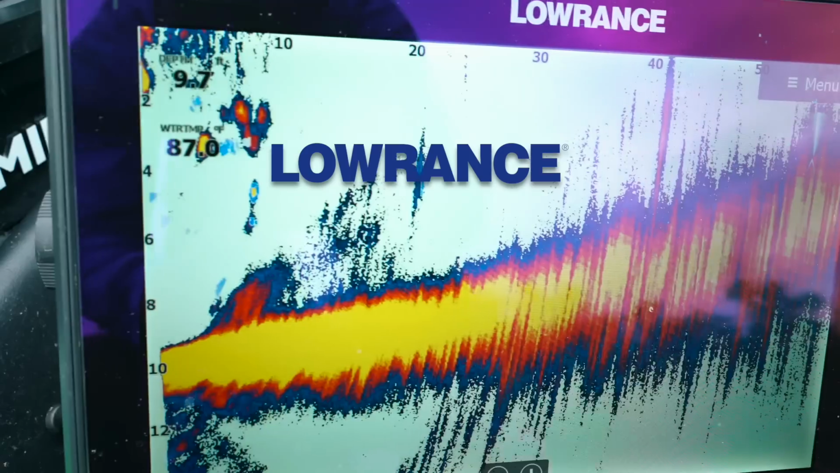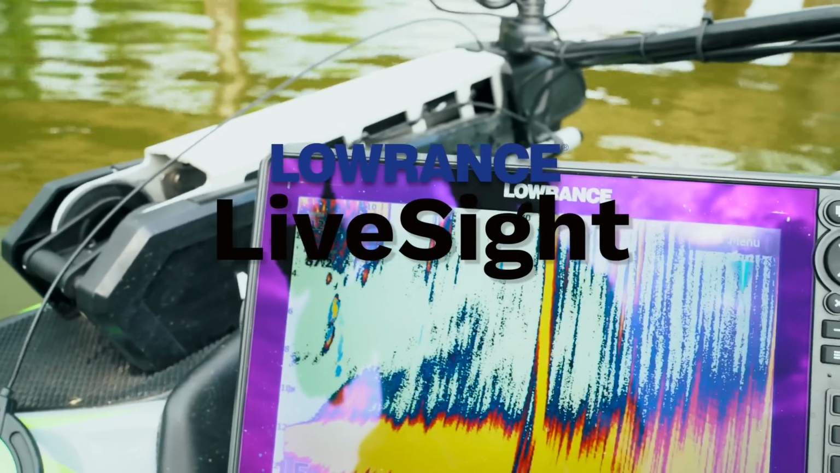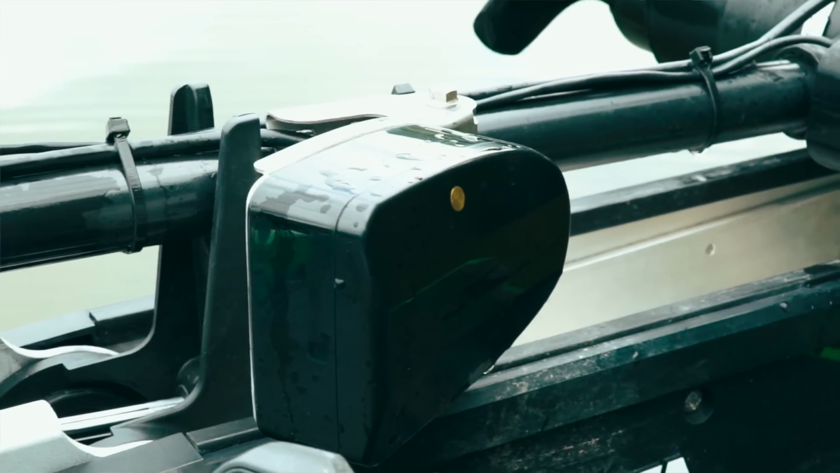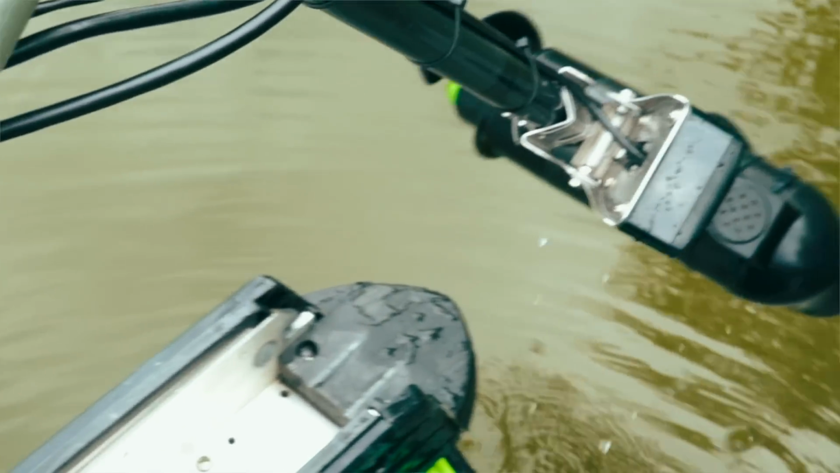Hey, what's up everybody? We're out here on the water today, and this is my first time getting to look at the new Lowrance forward-facing sonar. It is the new LiveSight transducer mounted onto my trolling motor, facing out there and visually getting to look at my graph at fish swimming around in front of me. So we got it right here. Check that thing out. We just mounted it this morning. We got it all hooked up and we're gonna try it out.